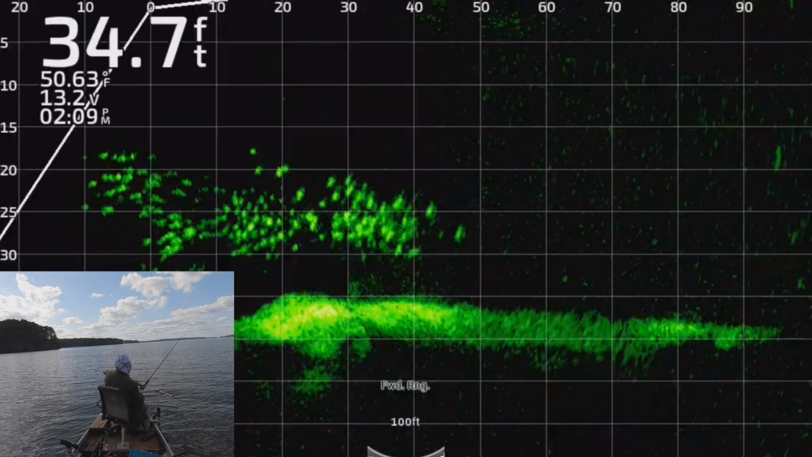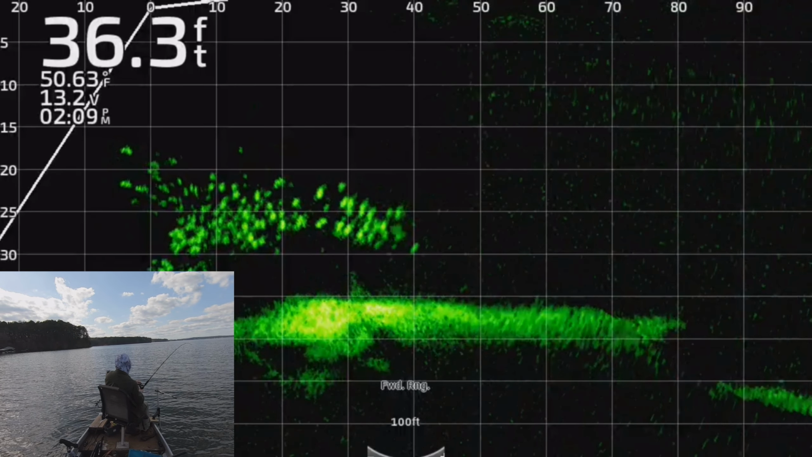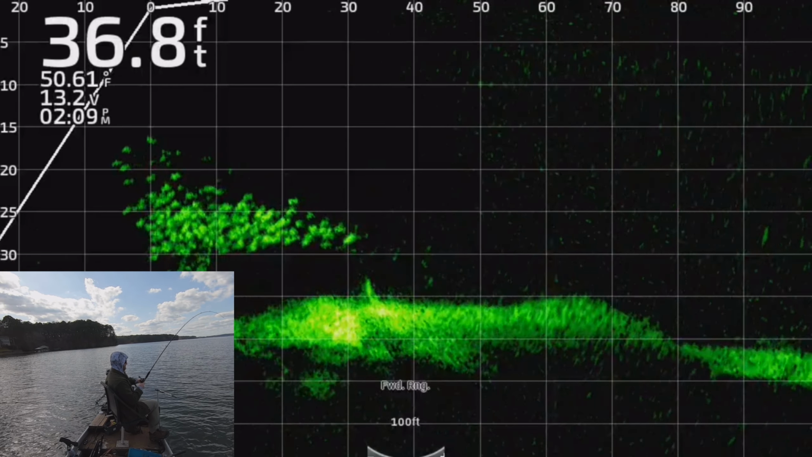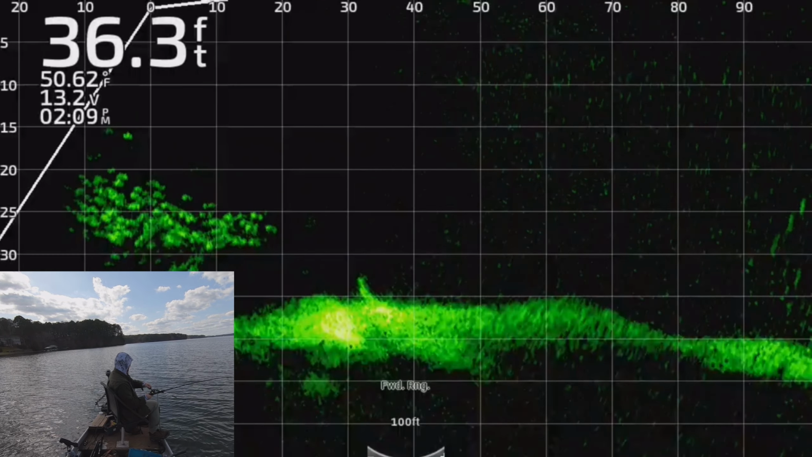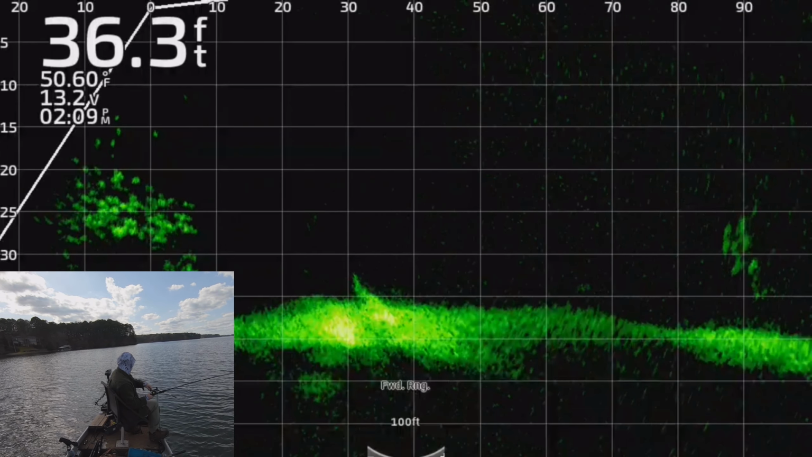There are so many hybrids out here. It just makes it so much fun. You know, I started the day out actually fishing for largemouth. So that's what I wanted to do today. I wanted to make a bass fishing video and go out and have some fun and catch a bunch of bass. So I spent the first 3 hours chasing largemouth, and I found them.